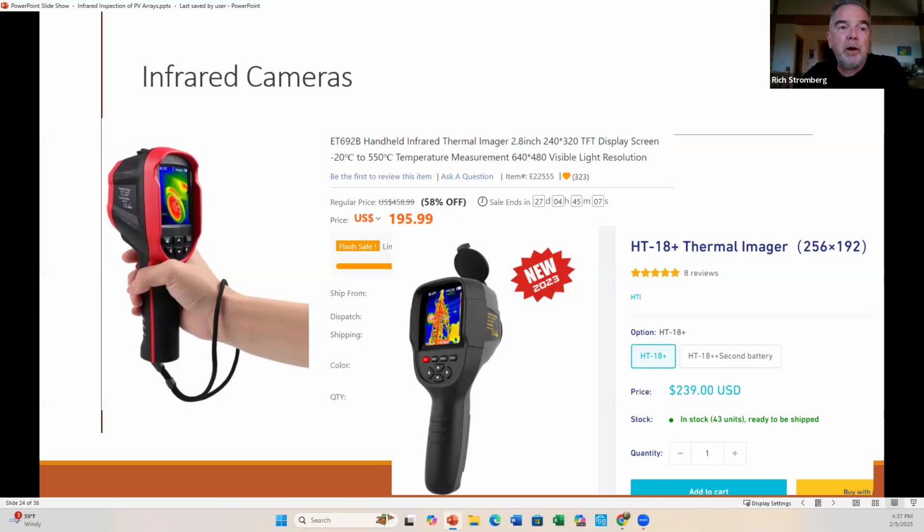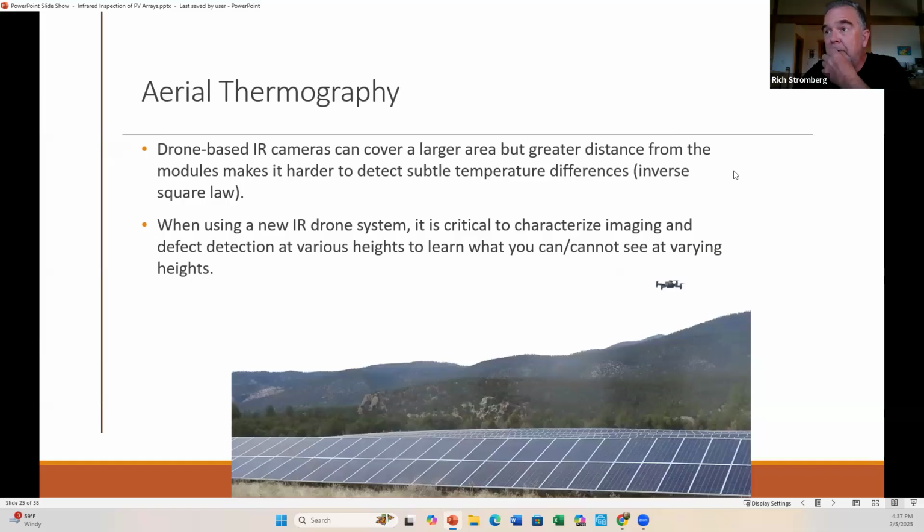But you can see there's a price range, and maybe if you just have a home system, you don't want to do this, but maybe you and your neighbors, if you're curious, might want to share one and use that between you. And then there's drone based.